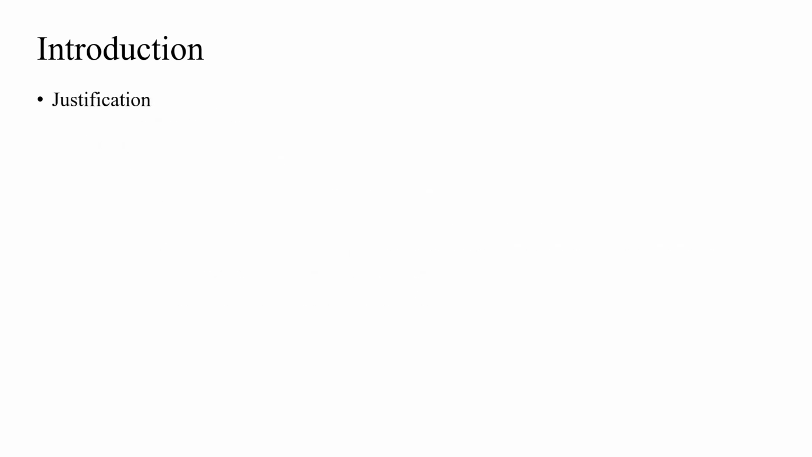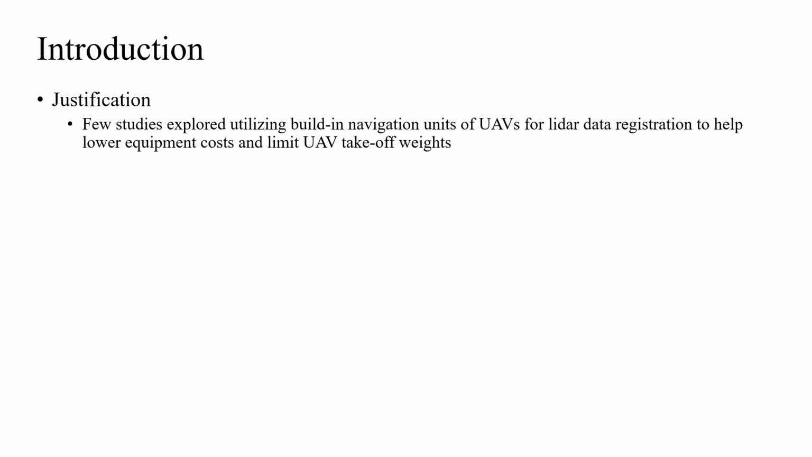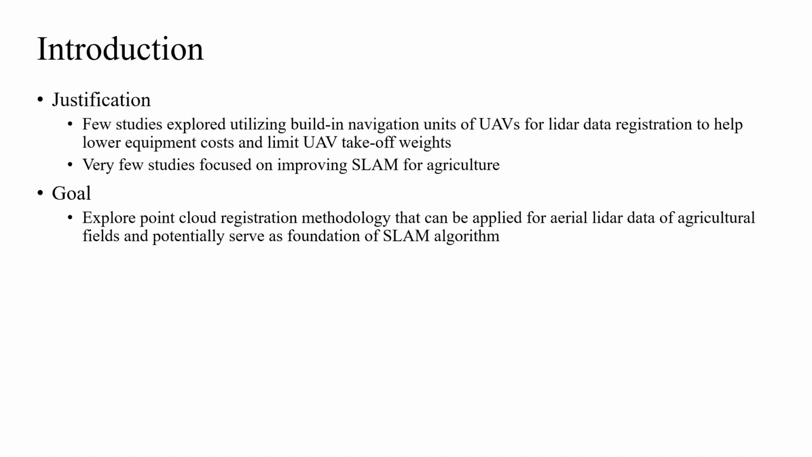The study was motivated by the fact that few studies in the literature at the time explored utilizing built-in navigation units of UAVs for LiDAR data registration to help lower equipment costs and limit UAV takeoff weights, and very few studies had a focus on improving SLAM specifically for agriculture. The goal of the study was to explore a point cloud registration methodology that can be applied for aerial LiDAR data of agricultural fields and potentially serve as the foundation of a SLAM algorithm. However, the study scope was limited to single-pass LiDAR data from flights with straight paths.